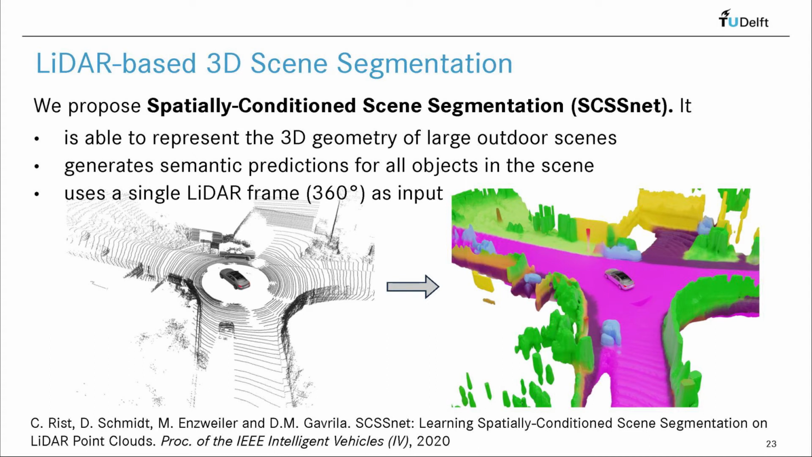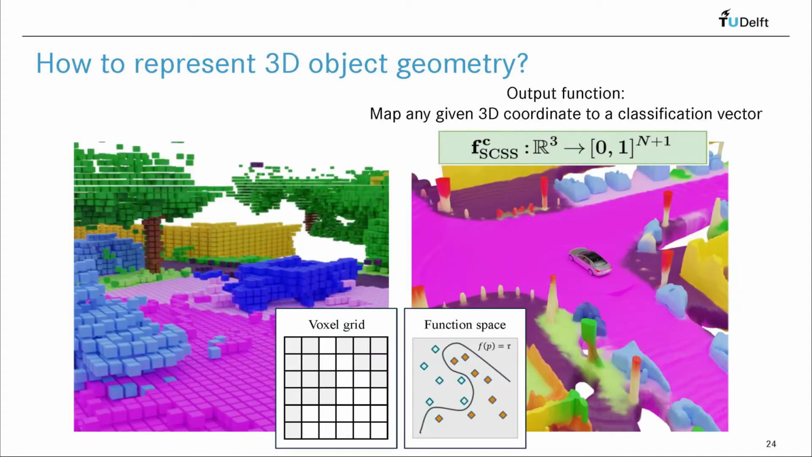It is able to represent the 3D geometry of large outdoor scenes. It generates semantic predictions for all objects in a scene, and does so using a single 360-degree LiDAR scan as input. Rather than representing the 3D environment explicitly by a discrete voxel grid with semantic information attached to it, we represent the environment implicitly by a continuous function.